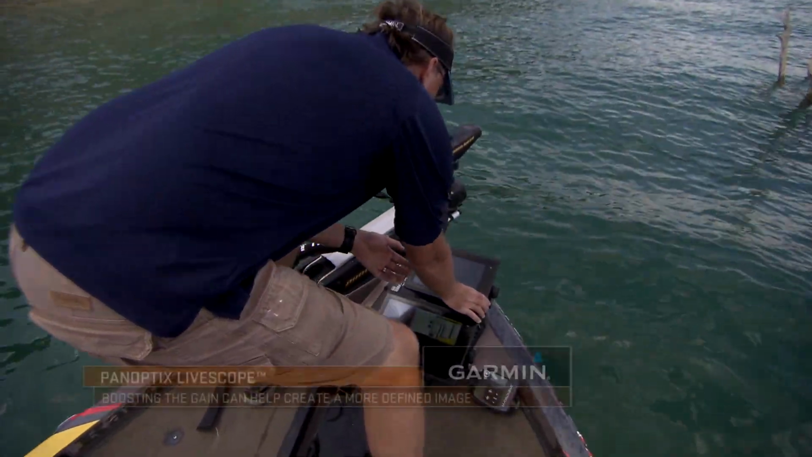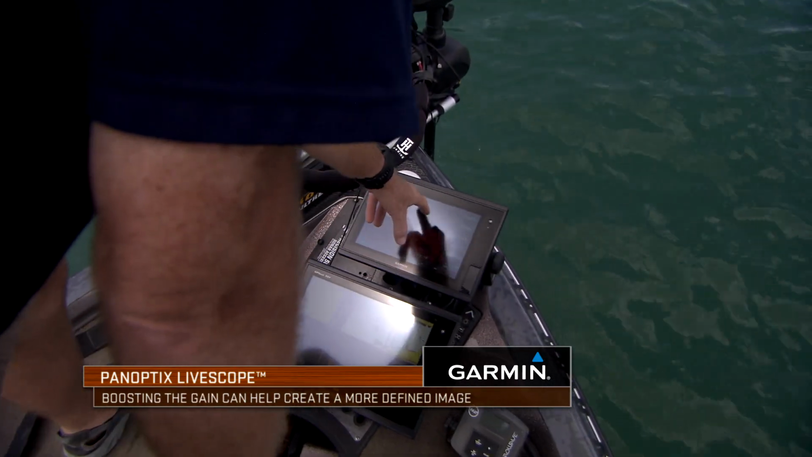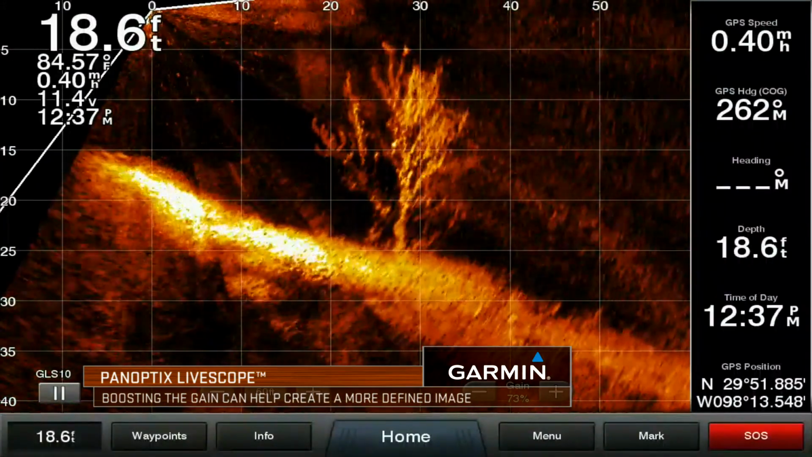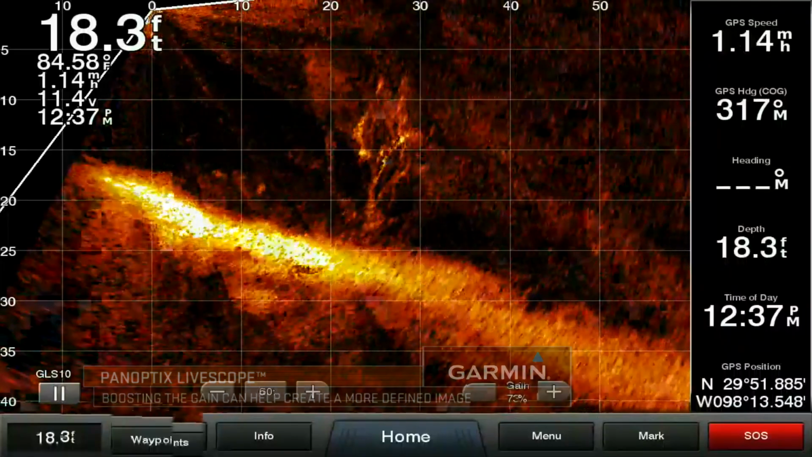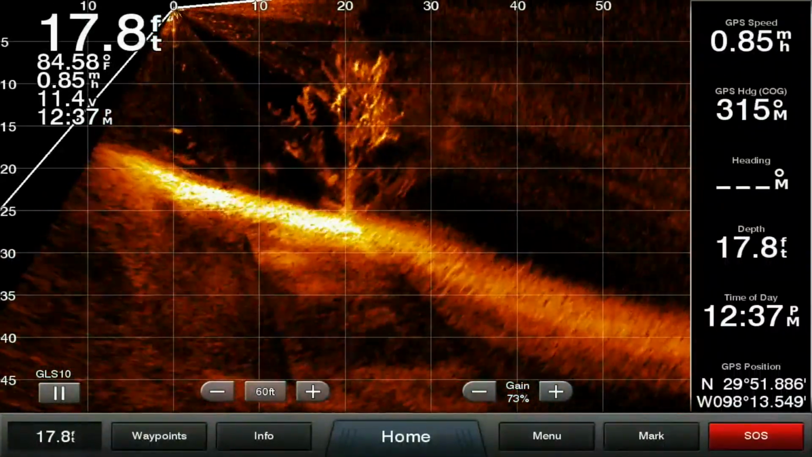Now as we turn our gain up, you'll begin to pick up more and more of that tree, but you also begin to get a little more clutter in there. And a lot of people don't like to see all that clutter. For me, I think that helps you identify little minute things, such as a small crankbait coming through the water or some of your drop shots. So I want to get just enough gain up where I start to see some of that clutter, but don't lose control of my screen.